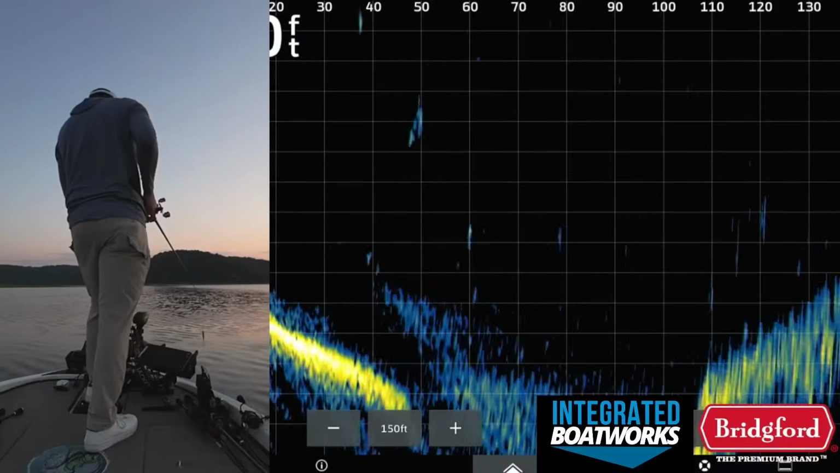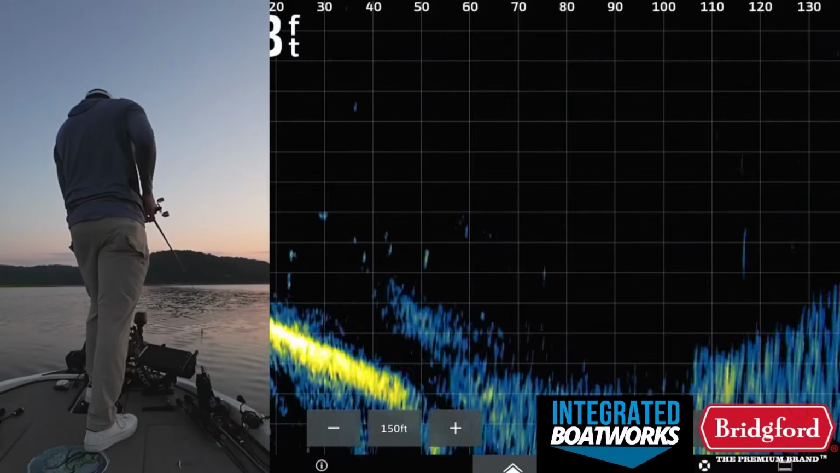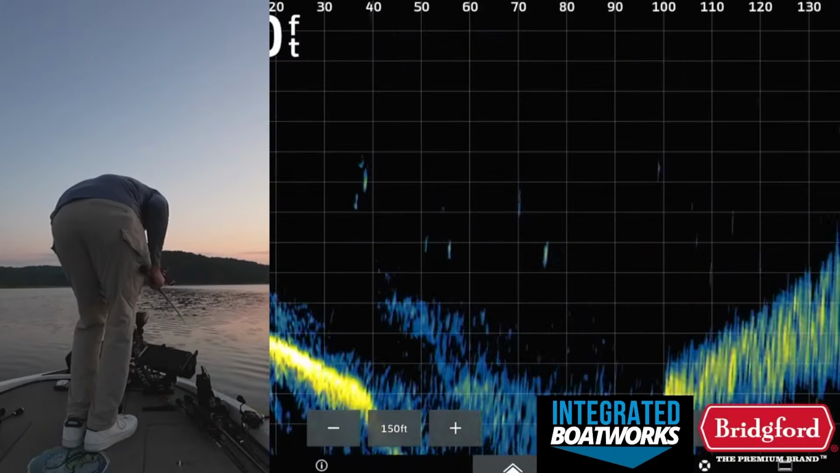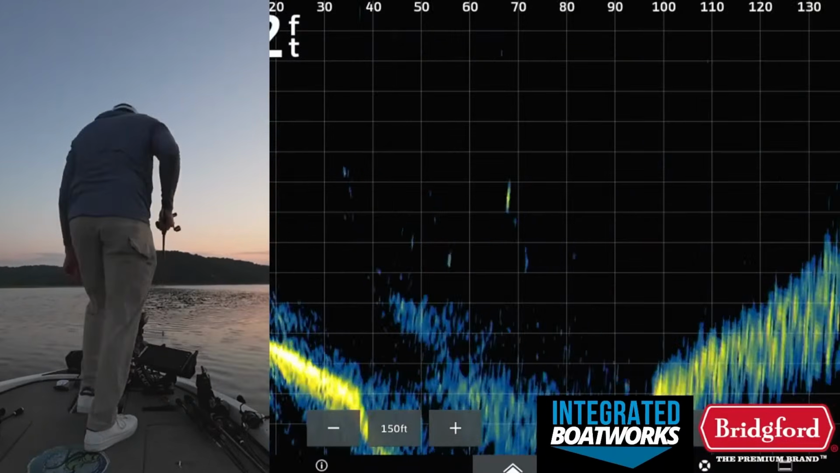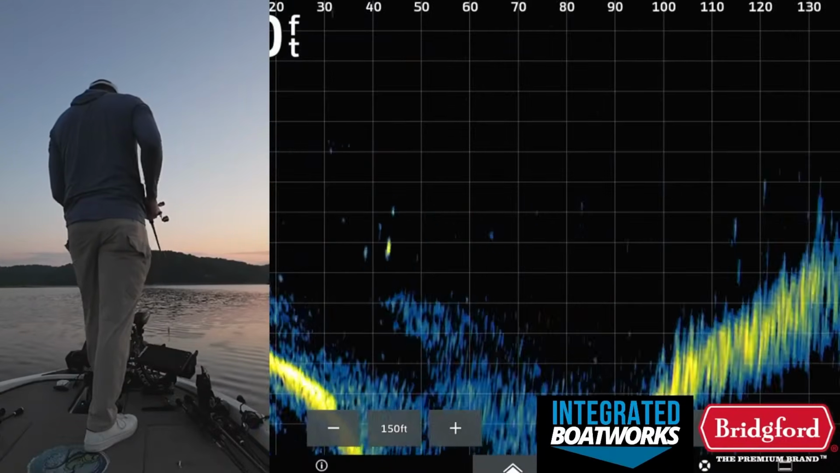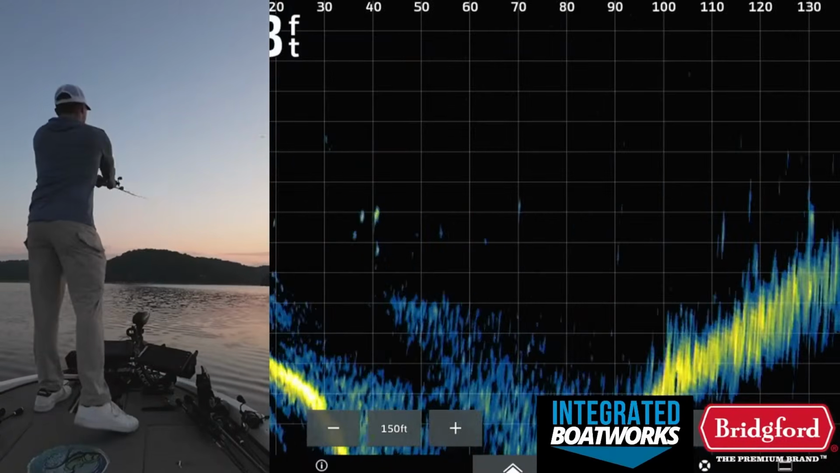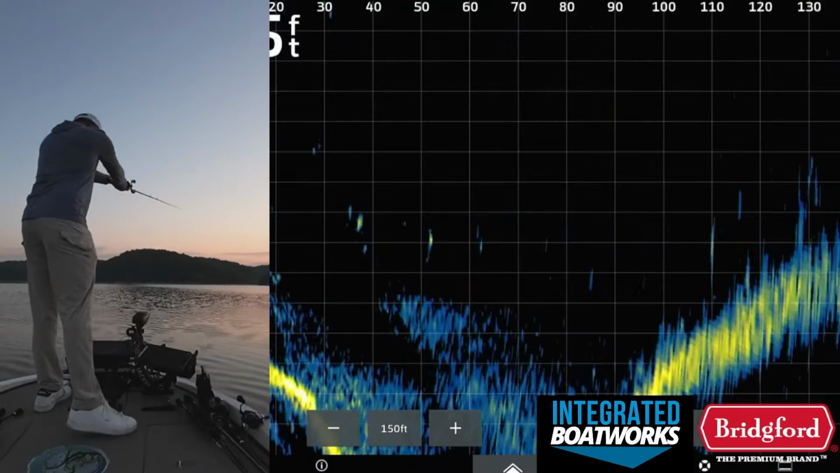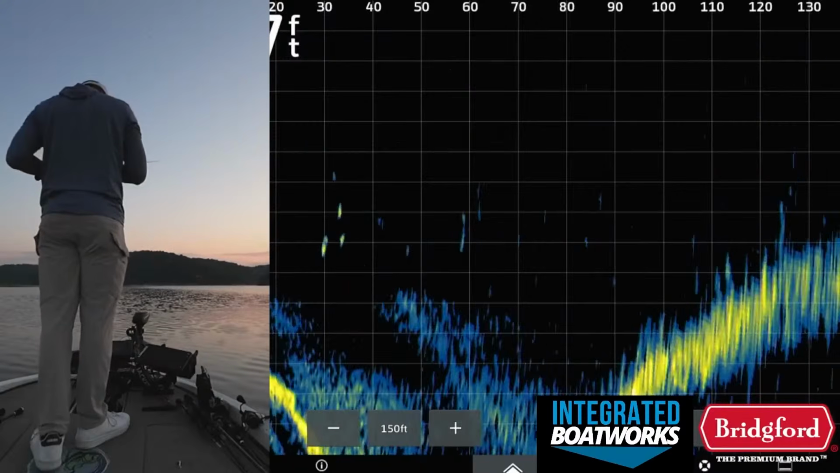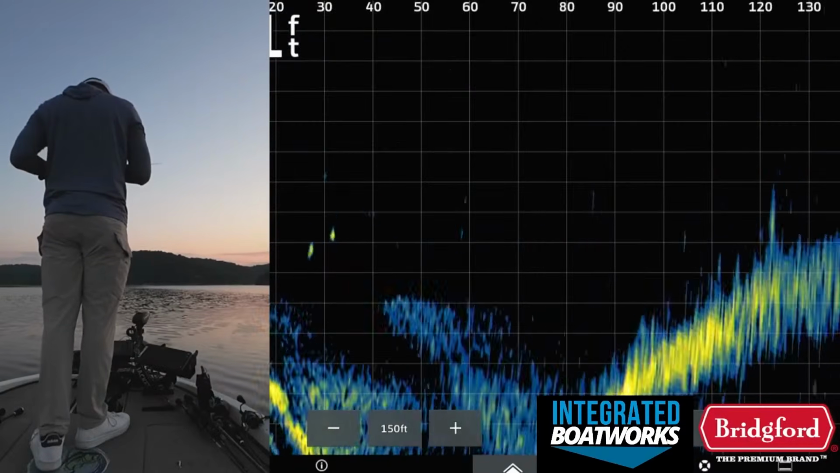But we're going to make that run here in a second, but I do want to try to hit this brush pile with this swim bait at 150 feet, if that's possible. So that brush pile is right there. Bomb that 3/4 ounce Tush out there with a 6.8 Kitech. That brush pile's out there at 120.